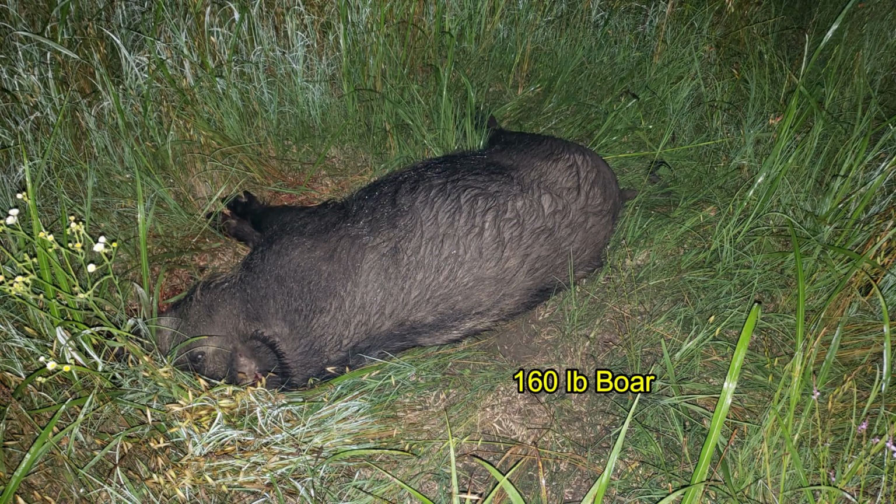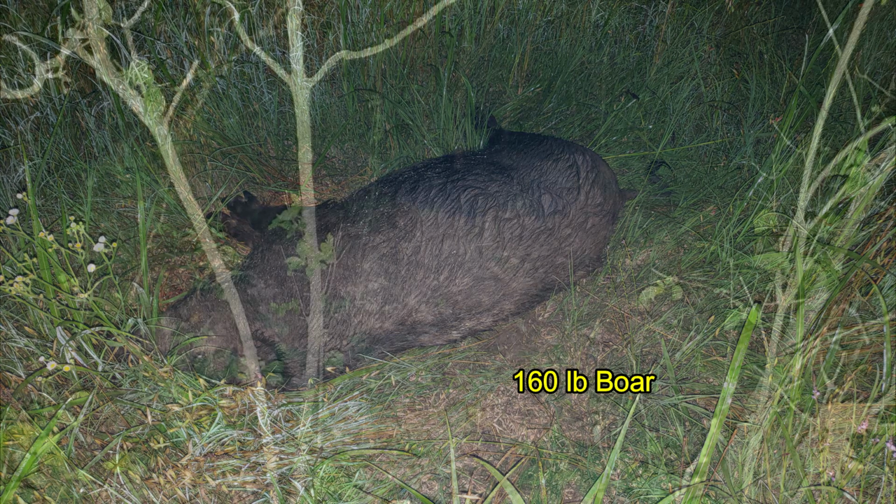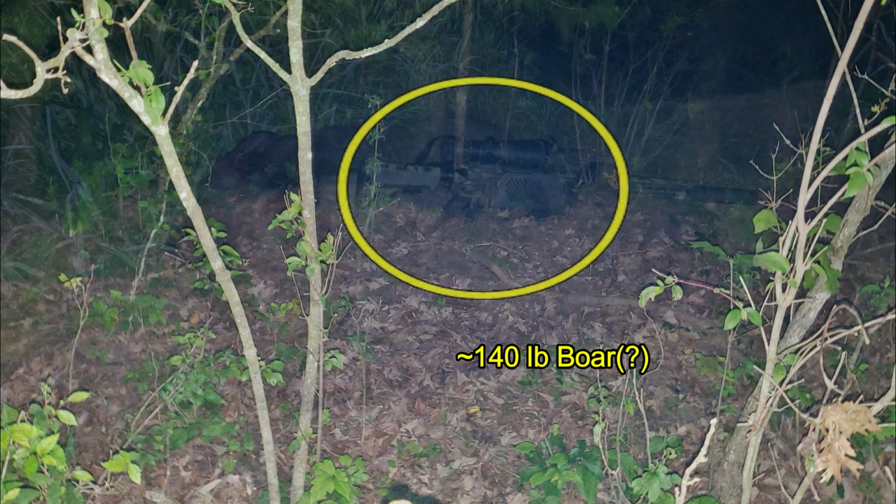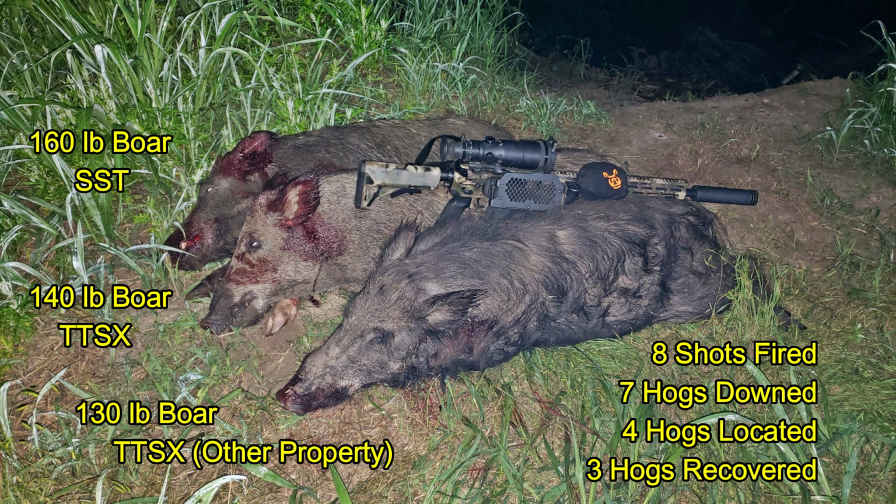I found the first hog. It was the largest hog of the night. Turned out to be a 160-pound boar. And this is the best image I can get of the second hog without going through a large patch of poison ivy. So this is my zoomed in image in the dark, and you can just make out the shape there in the distance. At this point, I called it a night with 8 shots fired, 7 hogs downed, 4 hogs located, and 3 hogs actually recovered.